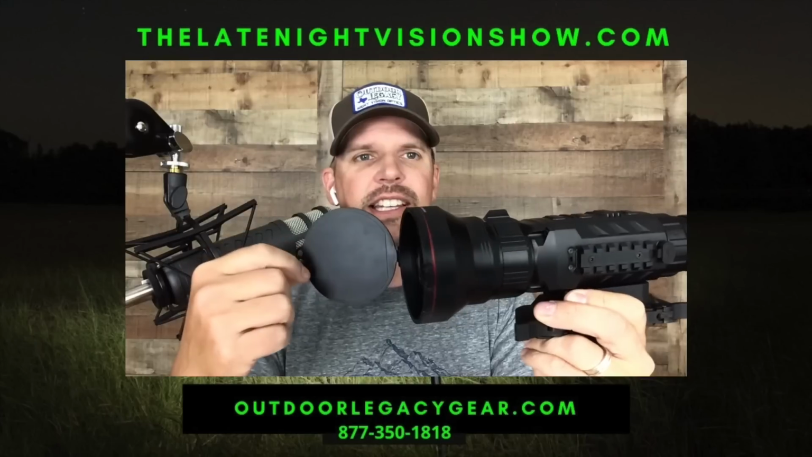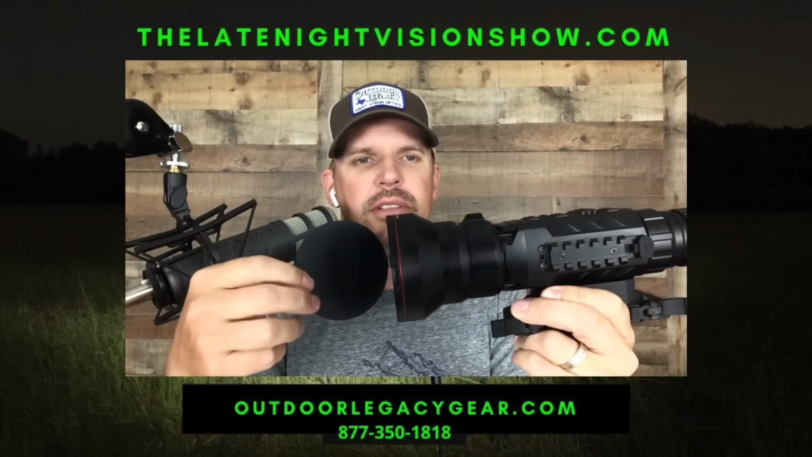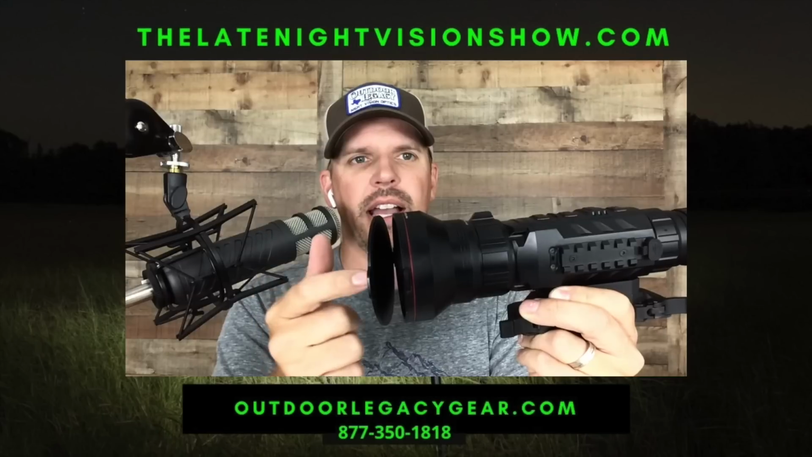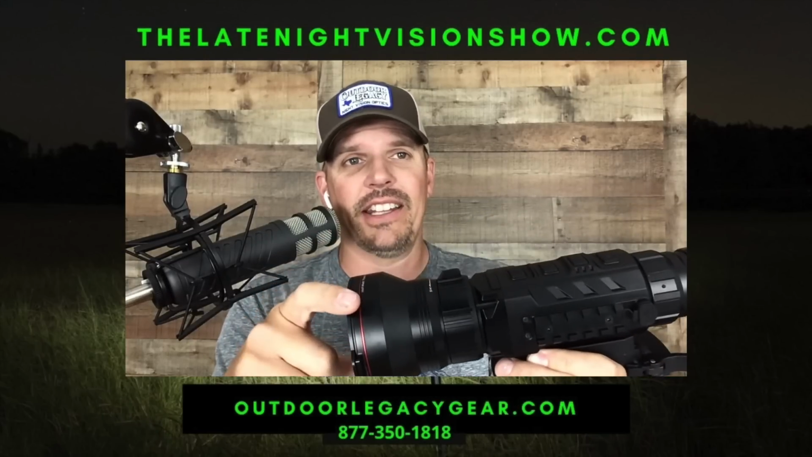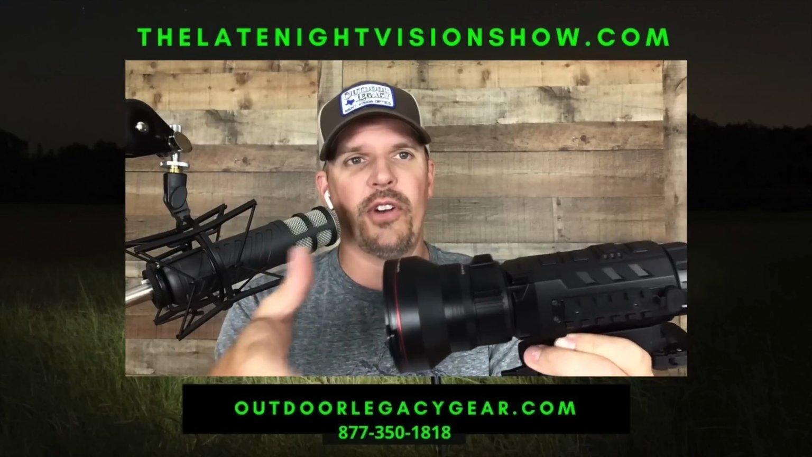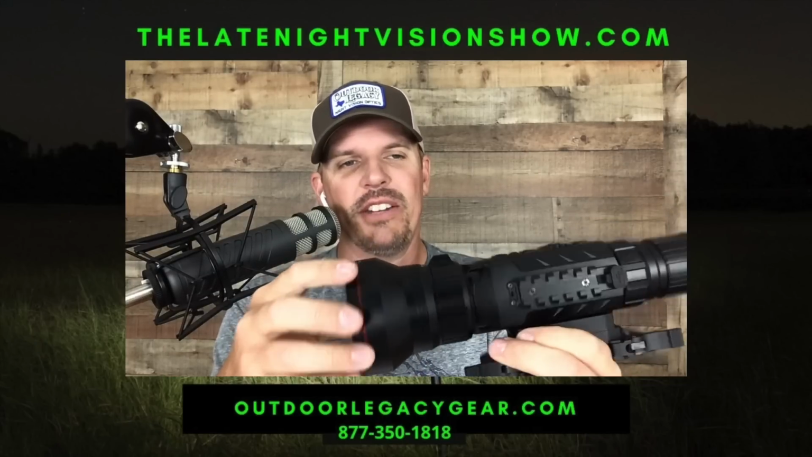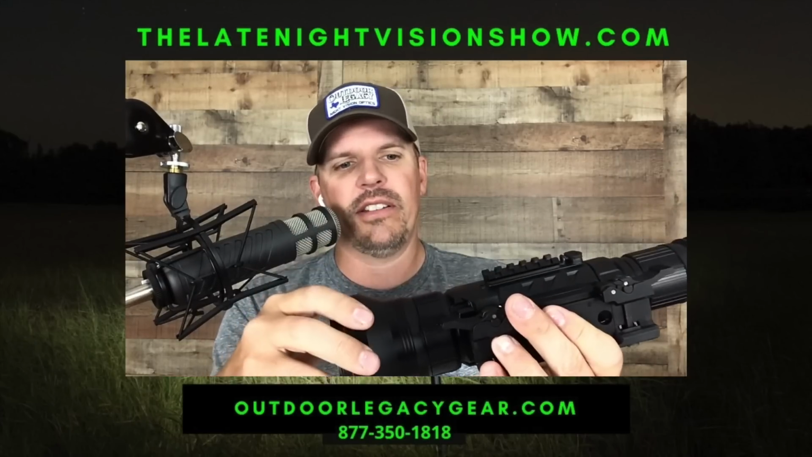I do like this lens cap. This is a metal lens cap, I'm assuming aluminum, you can hear it here. It is magnetic, so it locks right back. I really like this lens cap. This is not the kind of lens cap that you're going to get out there that's plastic and it's going to fall off and you're going to lose it. I don't know how you would get this thing off. I don't advise taking it off, but I really like the lens cap just because, again, heavy duty for a heavy duty scope.